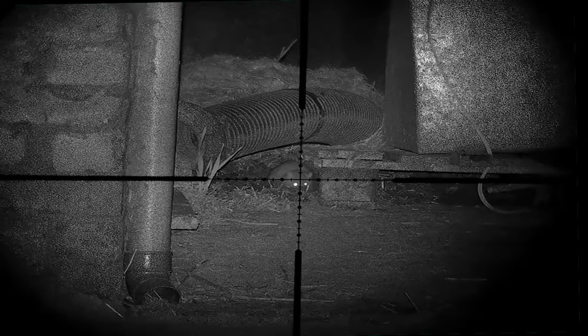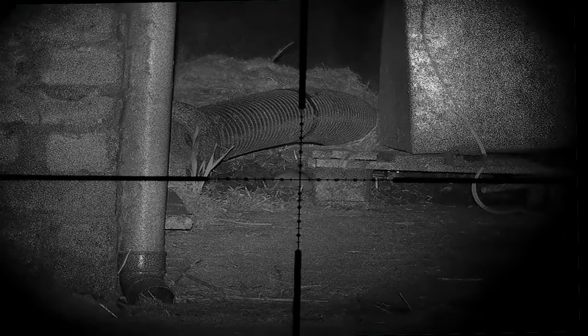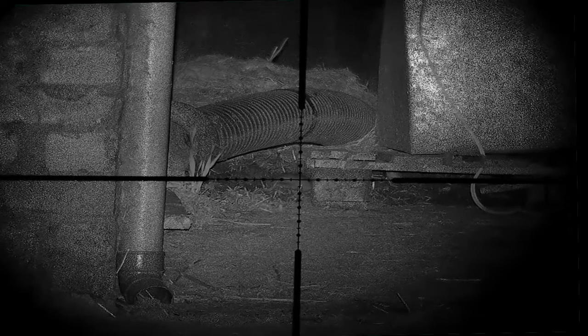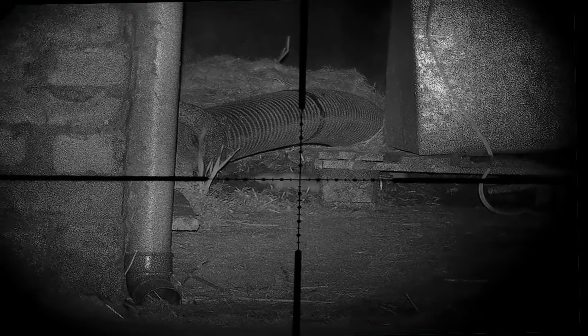Laid myself onto the floor, got comfortable. It was a nice and dry night. I managed to get one more before the end of the night. So in total, I think I got 49 or 50 in 2 days. I'm not 100% sure, to be honest, but that was a hell of a lot more than I expected.